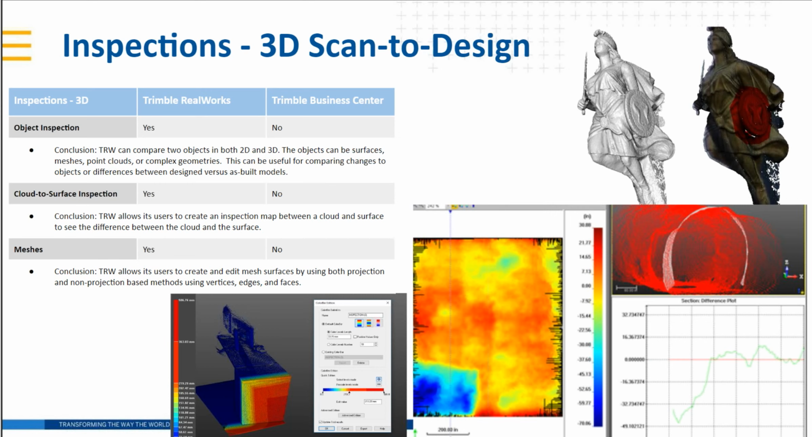Taking this a step further, similar to the 2.5D, but now in full 3D, RealWorks allows users to create an inspection map between a cloud and a surface to see the differences. There you see some of those heat maps. Particularly useful, we'll talk about tunneling specifically later, but for tunneling as well, they're shown in that lower right screenshot where you're taking the design and comparing it to the cloud.